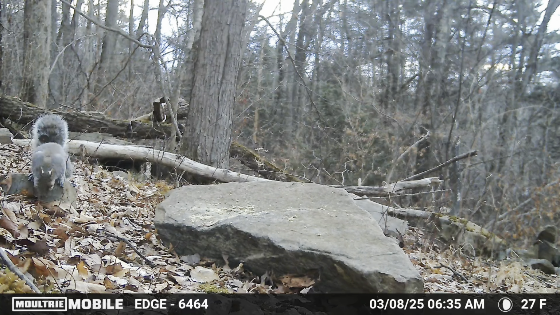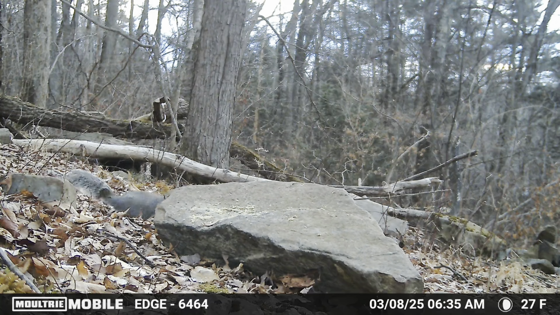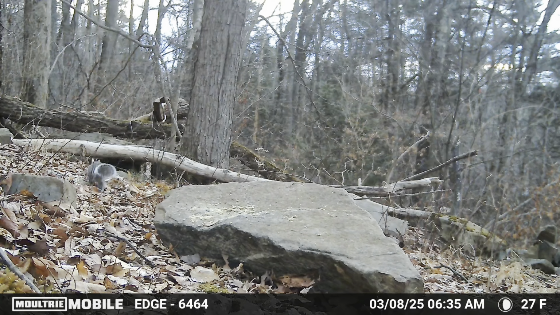Here's a new visitor to the tuna pile. This is a squirrel, and as he passes by here, you can kind of see the amount of tuna that's left. Quite a few remnants left, but majority of it is cleaned up.